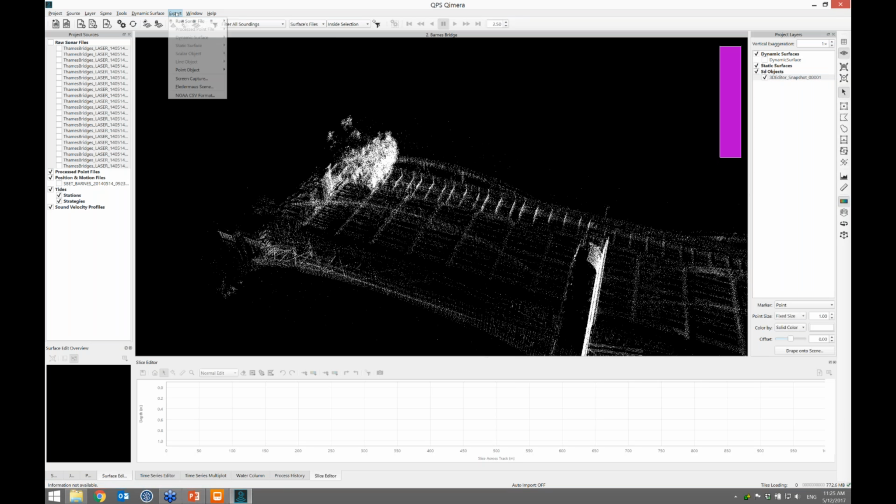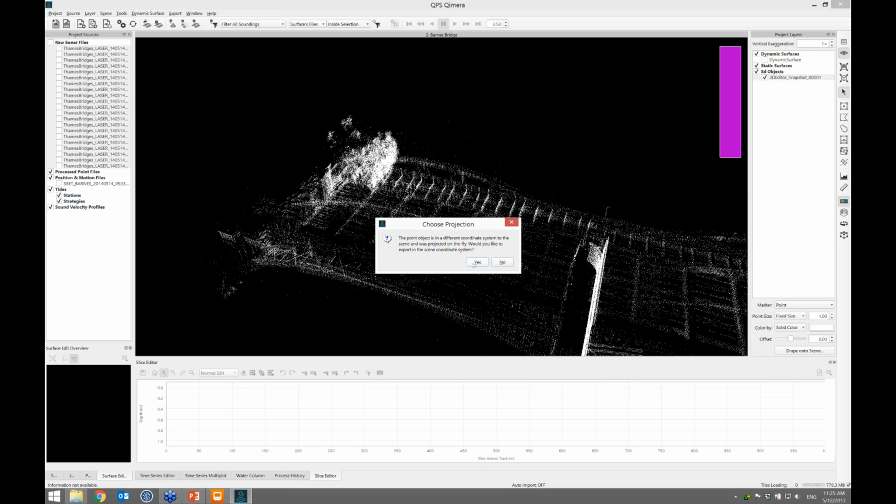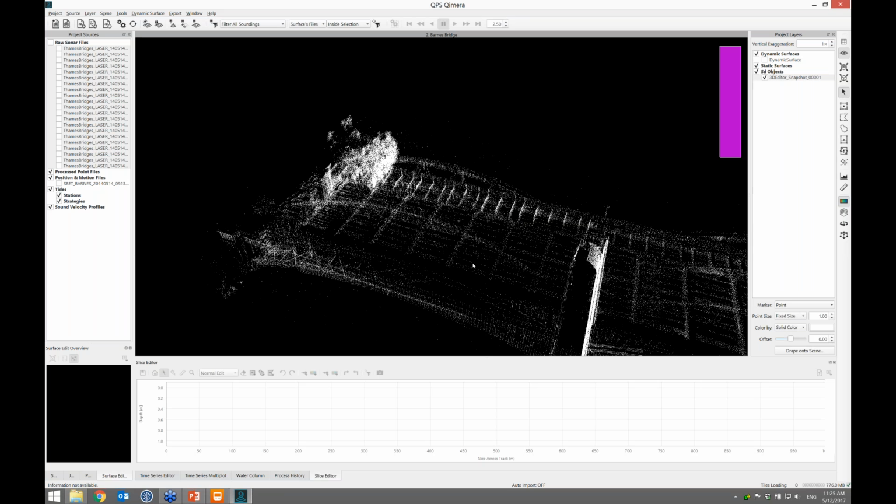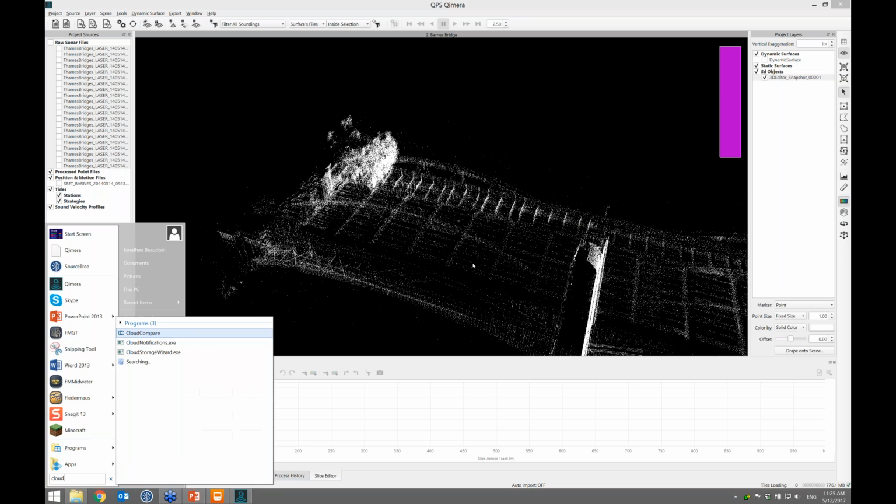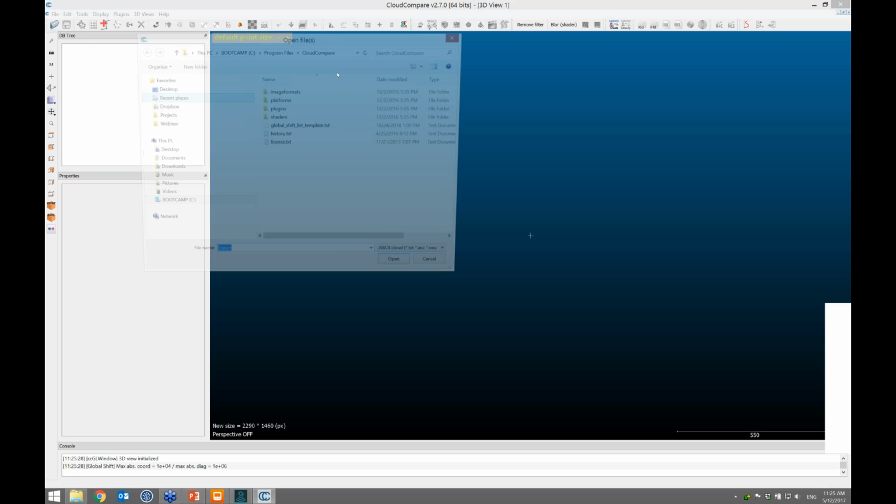If you needed to get these points out of here, you can select this snapshot object, and under the Export menu, under Point Object, export it to a file, for example, bridge.xyz. I'll copy this path here, and I hit yes. What you can do is go to CloudCompare, or whatever engineering tool you're using, to bring these points in.